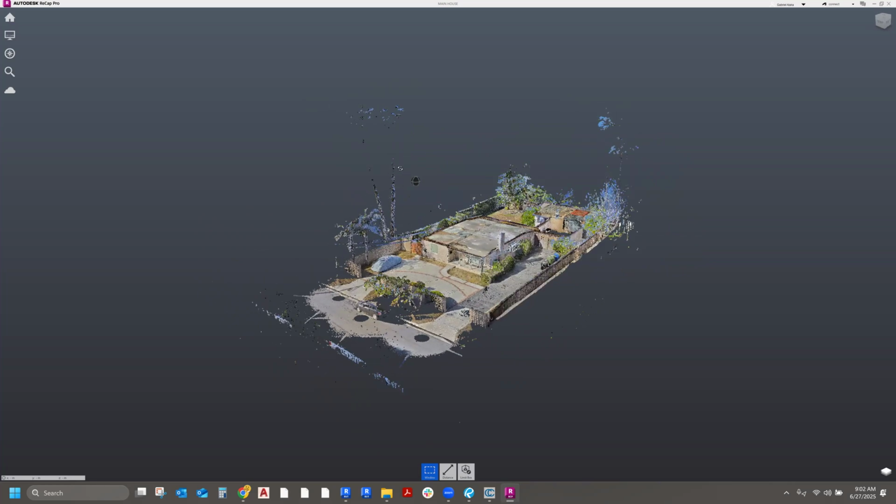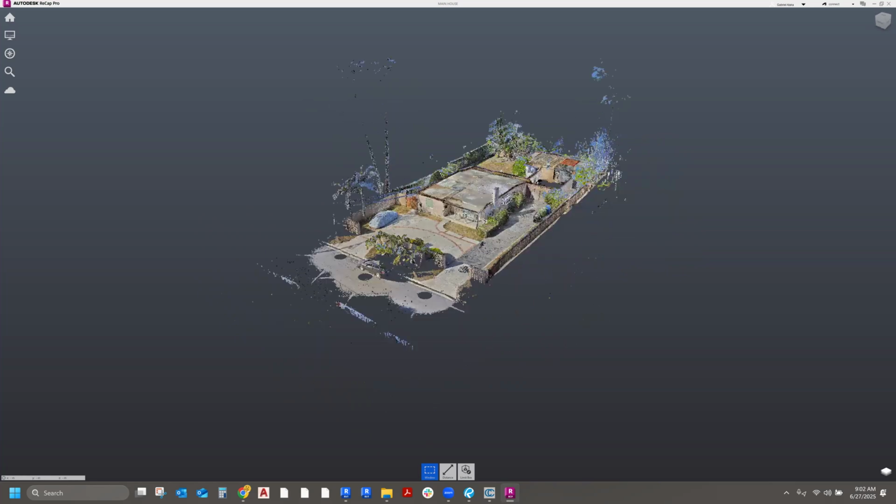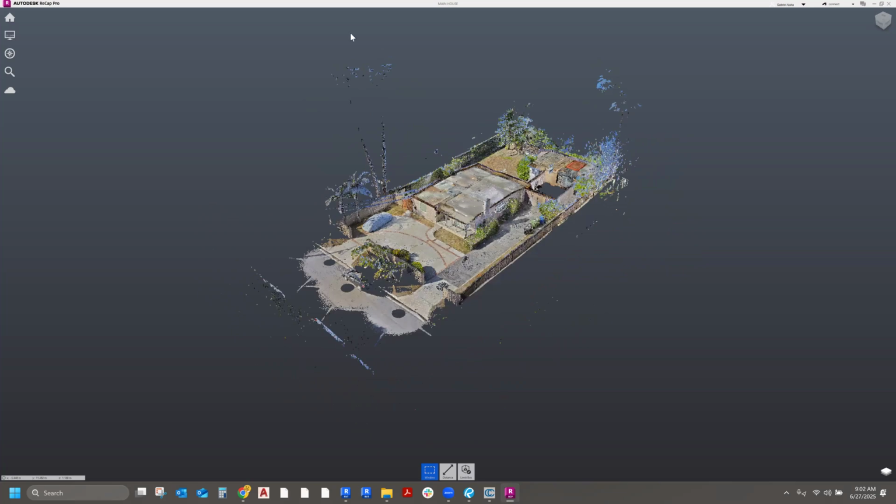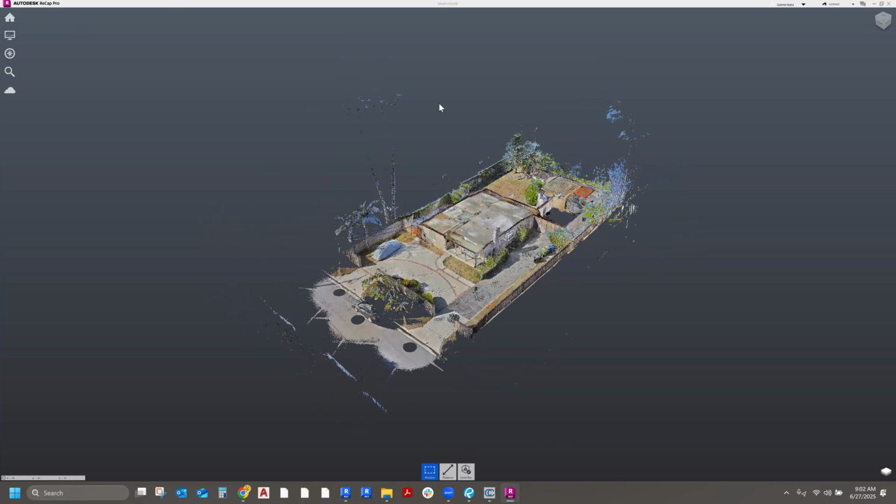I was going to quickly show you guys how to remove points from a point cloud that you don't want. I mentioned earlier that Recap has a much better tool to do that. So what I'm going to do real quick is, let's say I want to delete these trees up here.